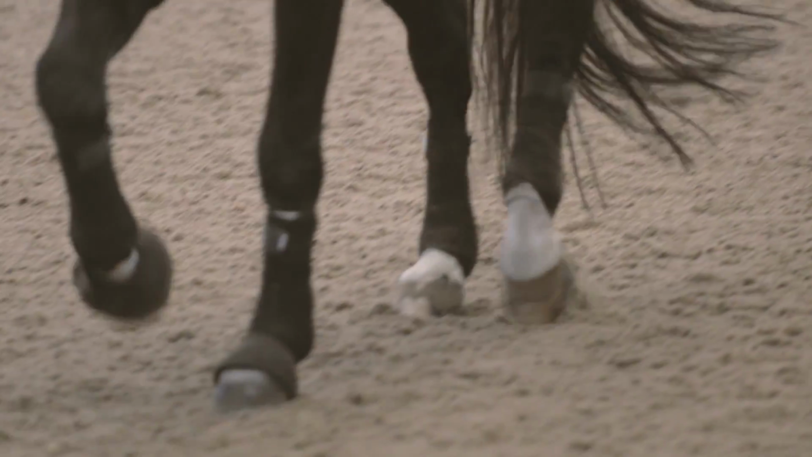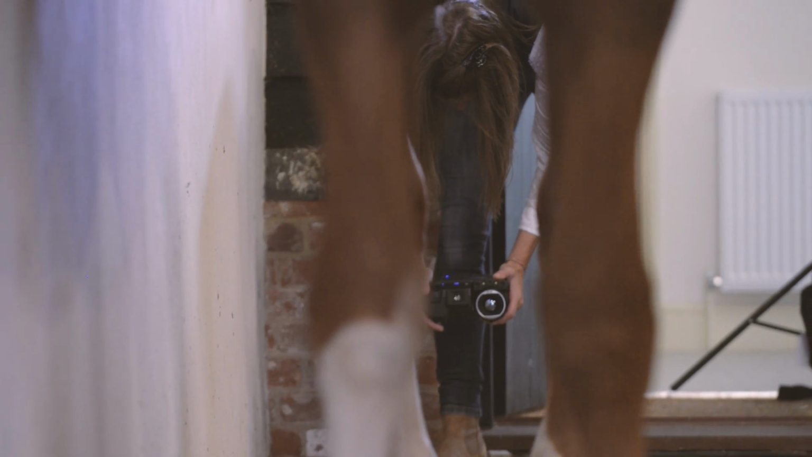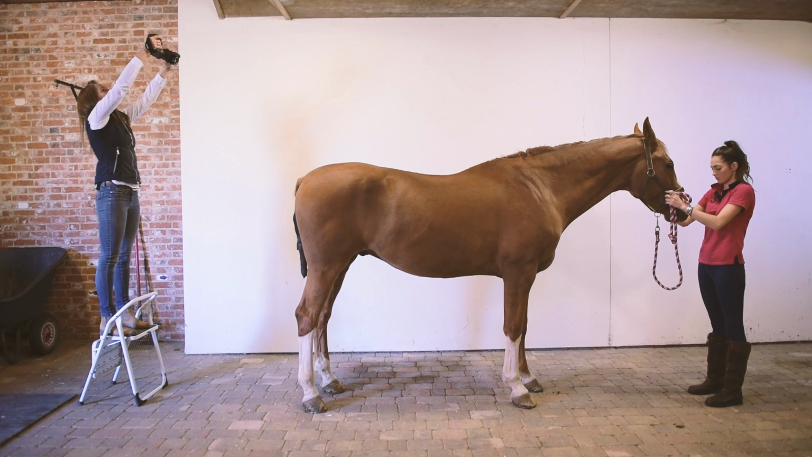Infrared technology, just as any technology, relies on good training of an individual to perform that, such as provided by Equine, and without that, it's only half the job. So it's crucial that we use the correct infrared equipment for this application. We use FLIR infrared cameras, and we recommend a minimum resolution of 320 by 240.